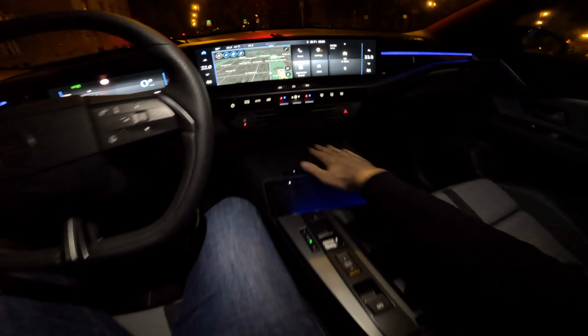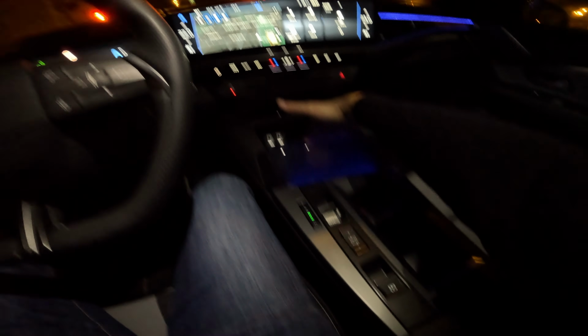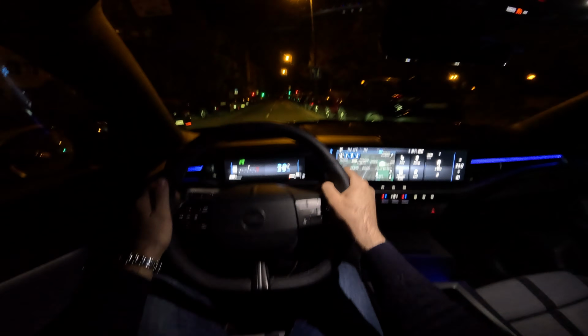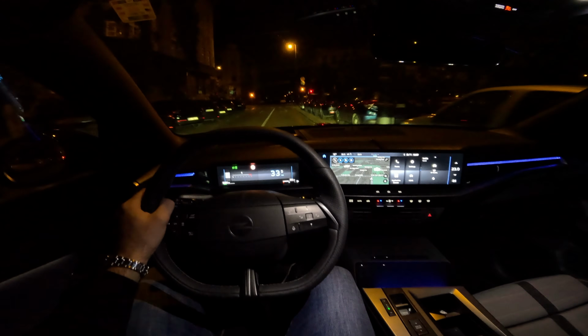Now here is the Pixel box, and you have the wireless charging pad. You can see through this, so that is cool, and two USB-C ports. And this looks so impressive during the night with the large screens and the ambient lights.